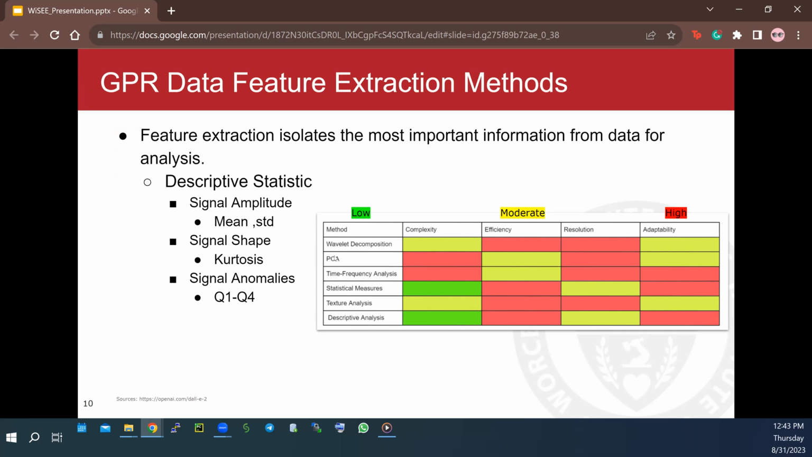But among these methods, descriptive statistics stands out for several reasons. It has low complexity, and it also has high efficiency, while it's adaptable for different types of data. And this will help us to find more related features for our prediction task. Those features could be mean, STD, kurtosis, and quartile percentile, as we used in our proposed model.